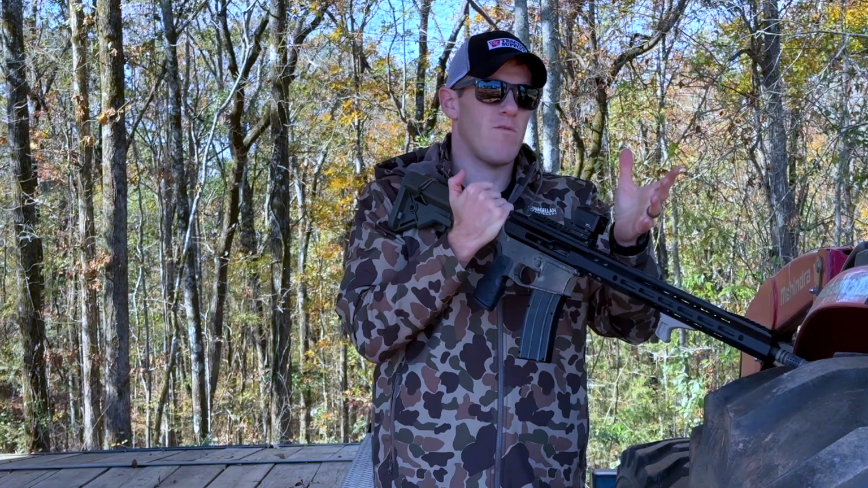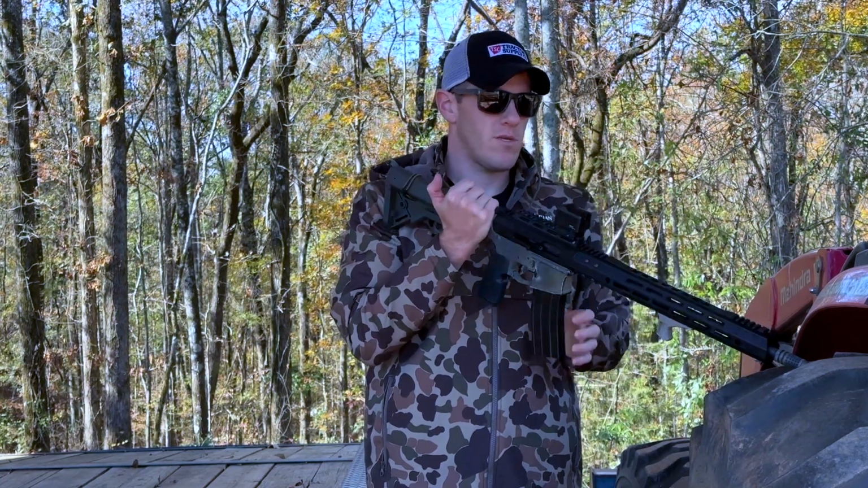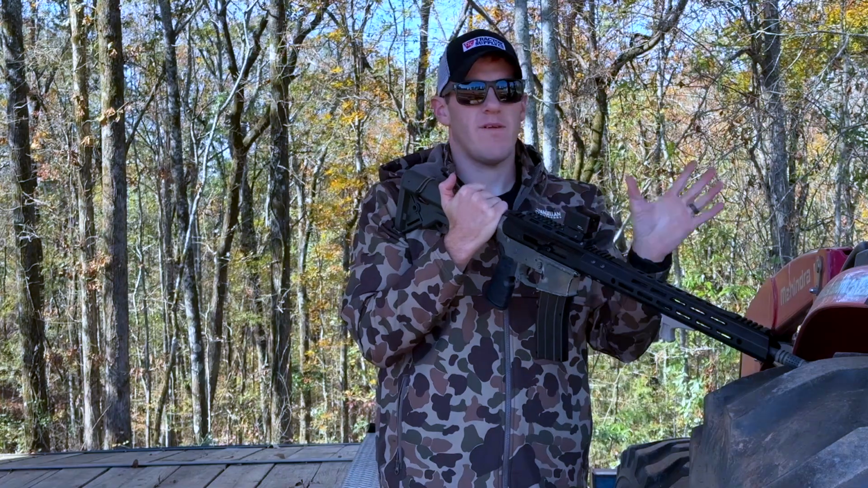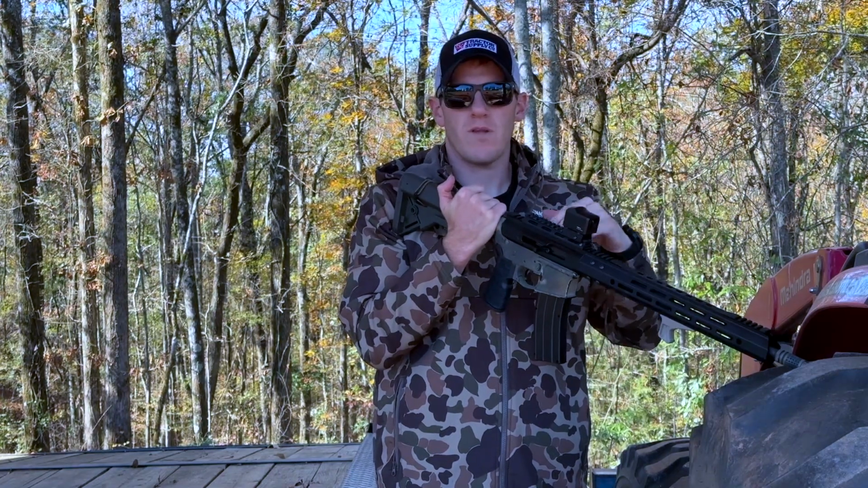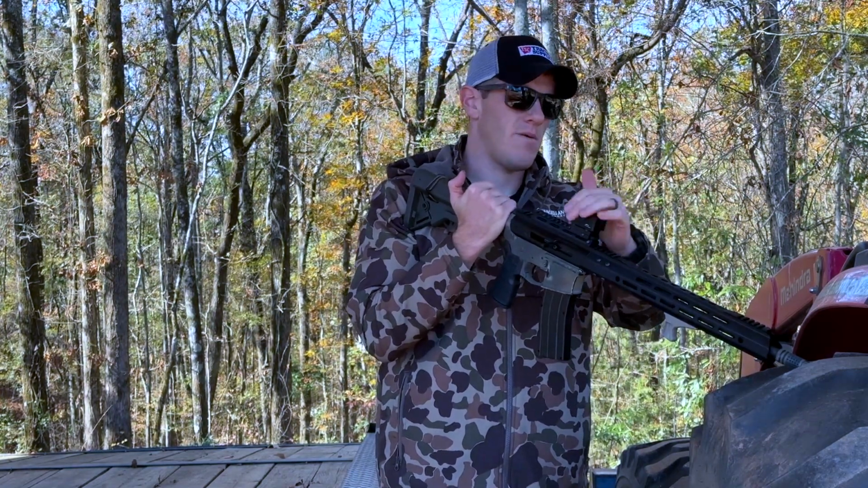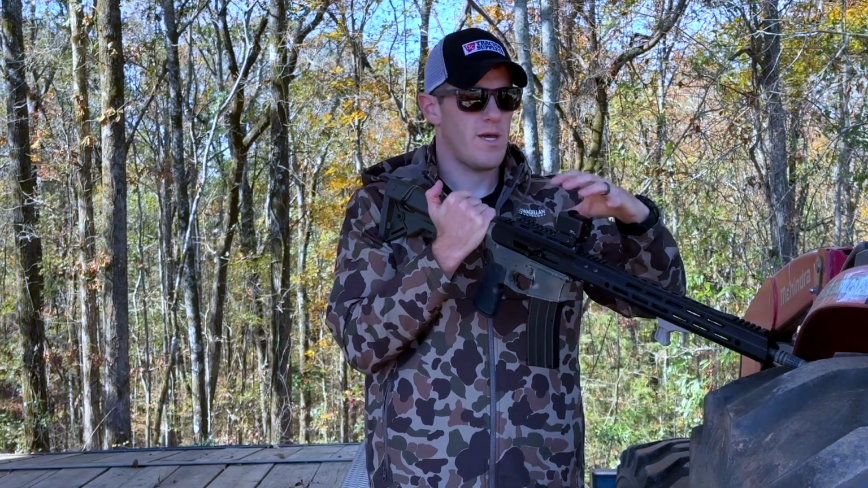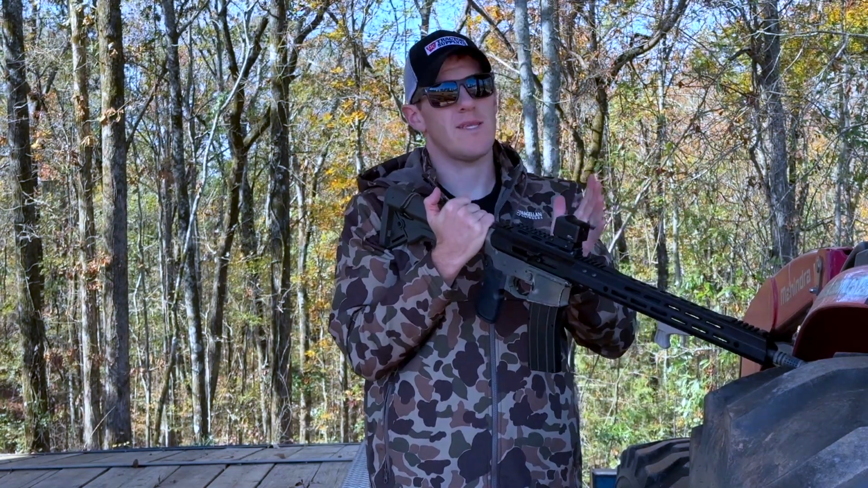It says less than 4, so it's probably just shy of 4 ounces. But anyway, that's probably on par with any kind of aim point micro. It's a little bit heavier than a reflex sight like an RMR, but this is a closed sight with a battery and all that. So 4 ounces is not that bad.